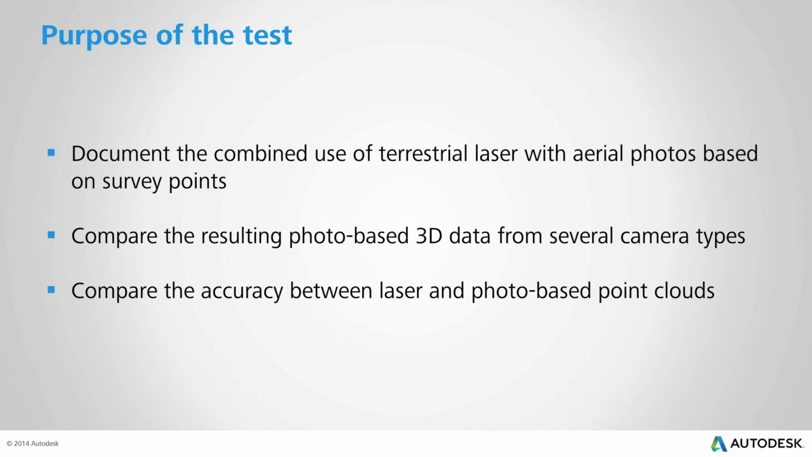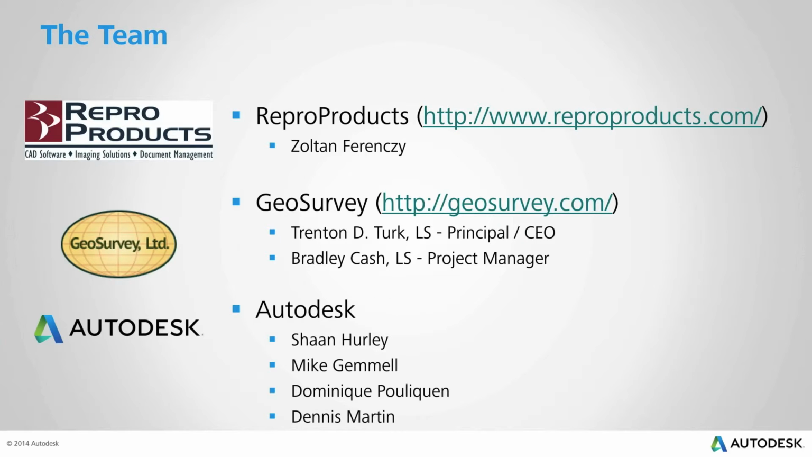Just want to start by saying thank you to Repro Products, who allowed us to fly on top of their building, their office space in Atlanta. Zoltan was in charge of laser scanning as well as spending time with us. And also thank you to GeoSurvey, Trenton and Brad, who showed up in order to survey the site and give us very accurate survey data using their total station. And of course, the team of Autodesk: Shan flying his own UAV, Mike as well, Dennis who has been doing all the comparisons, and myself.